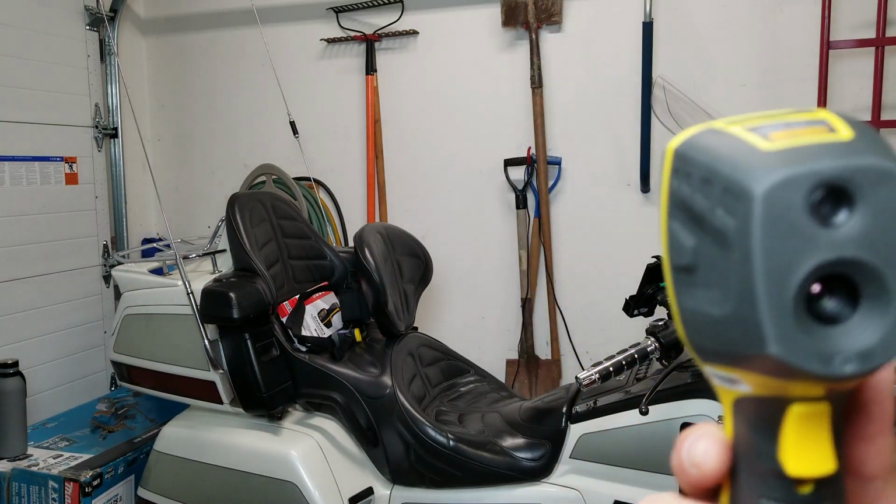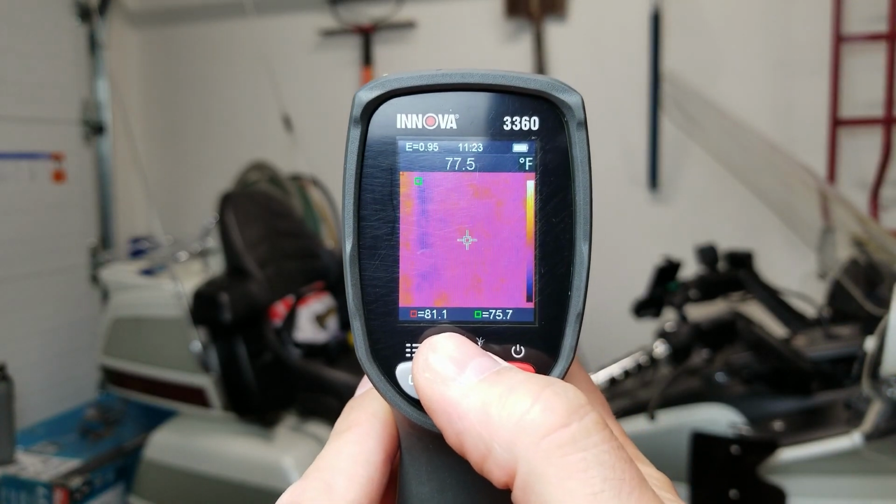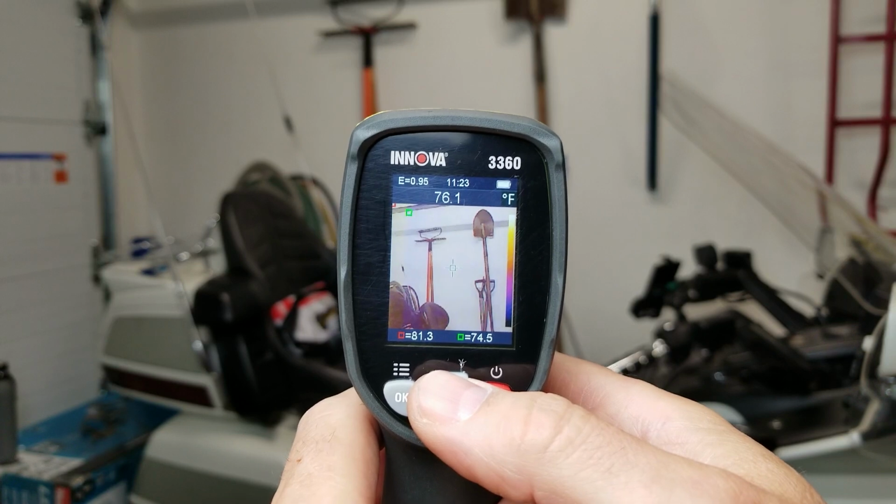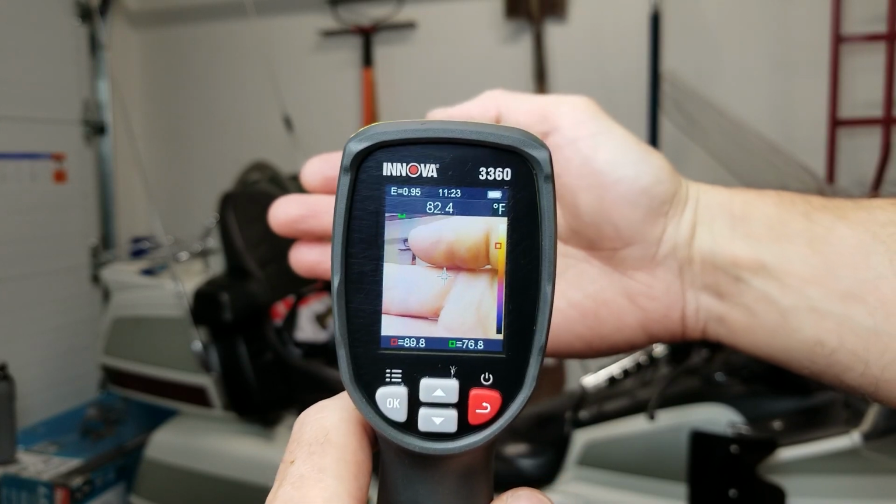Because there are two cameras in the front, one infrared and one visible light, you can actually switch between them. So if I push this button, it will switch to just a regular camera. Even in visual mode, it's still going to read the temperature of wherever that spot is. So if I put my hand in there, you can see it's going to pop the temperature up.